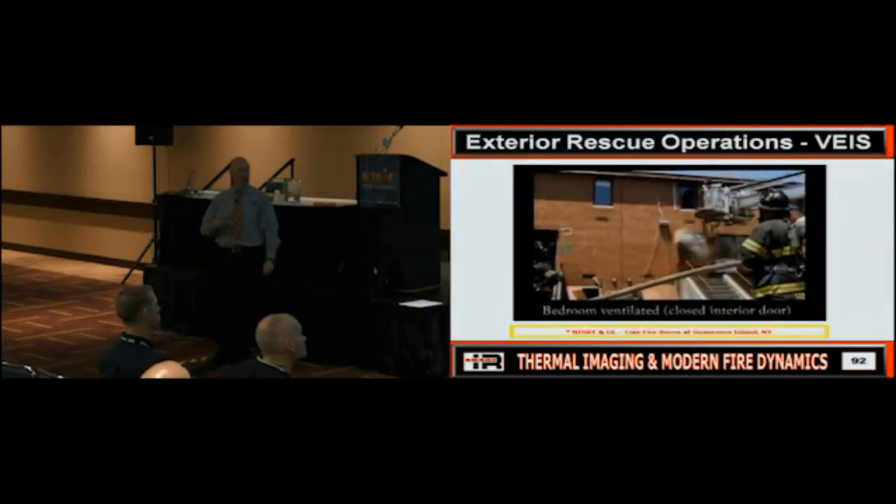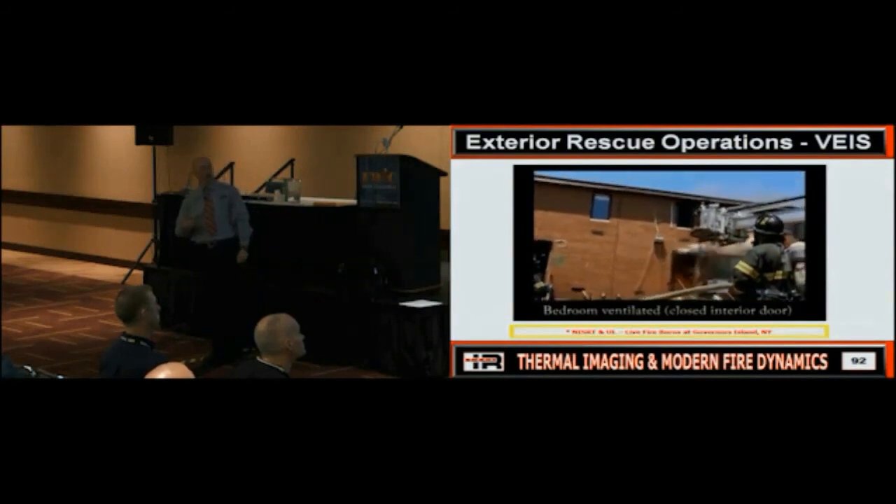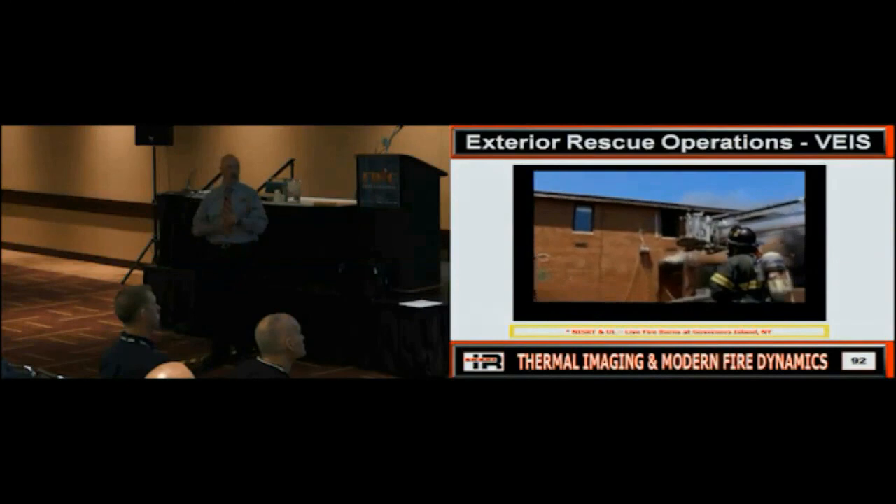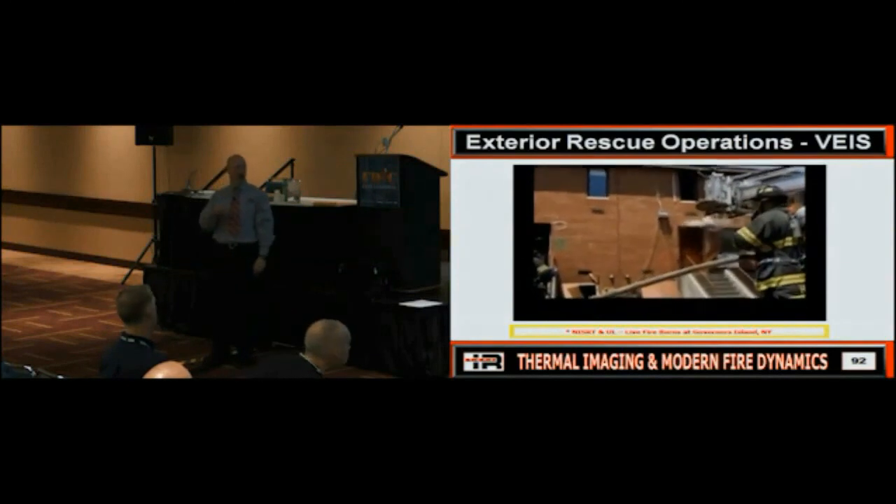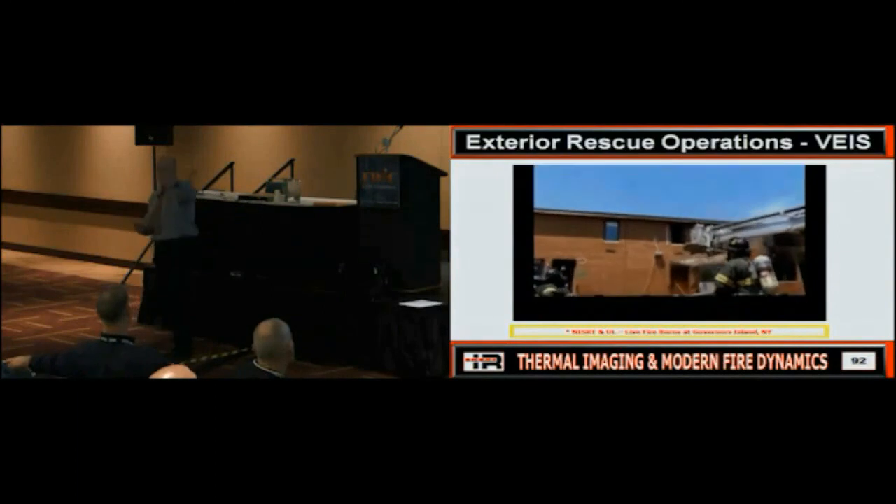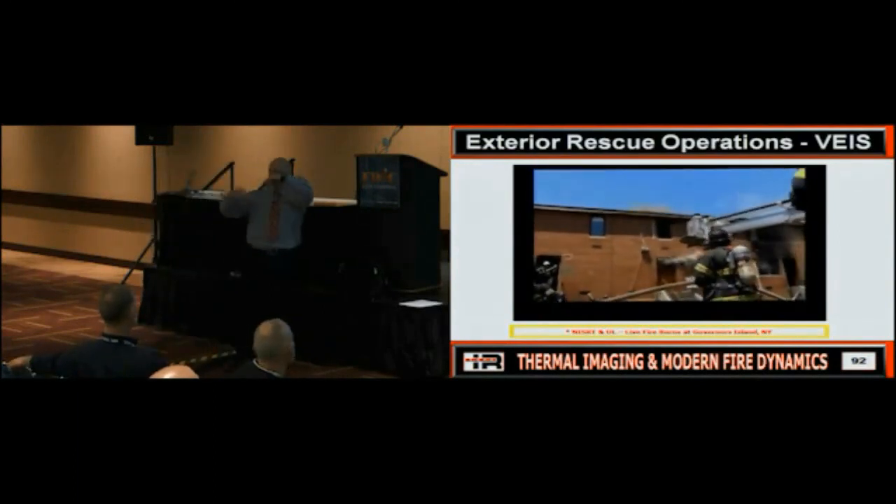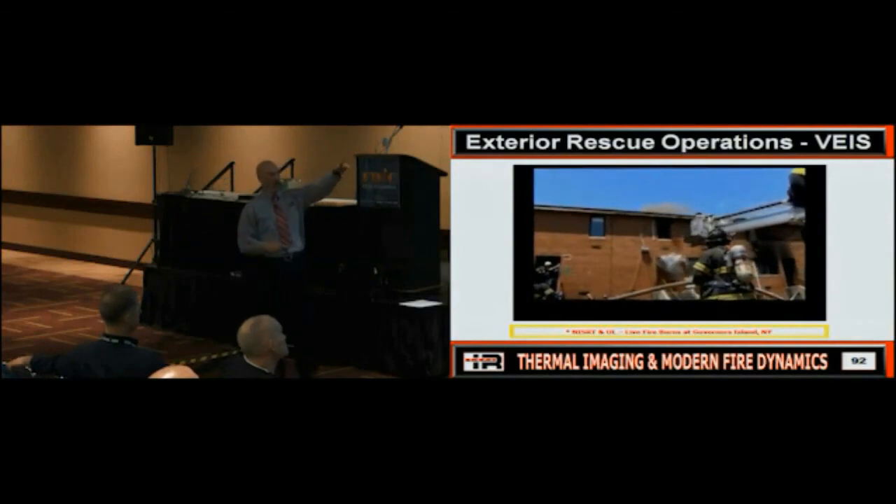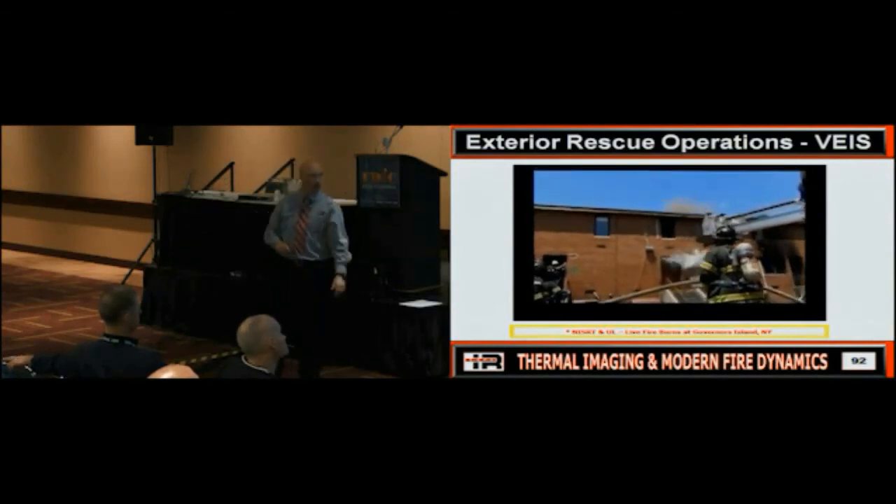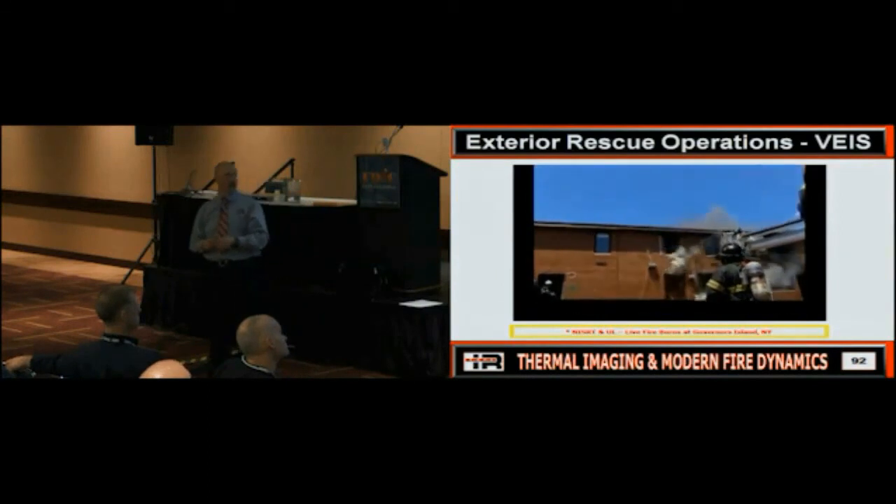If you saw this, this is where they're taking windows for vent, enter, isolate, search. So we take this window and we get no smoke. We've got a raging fire on the first floor. What does it tell me? I've got some separation, right? So I don't have a flow path. We have not created a flow path there. Good. But now we're going to take the next window over for vent, enter, search.